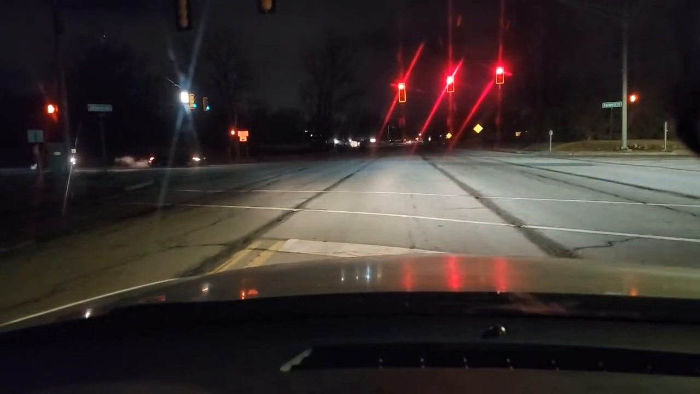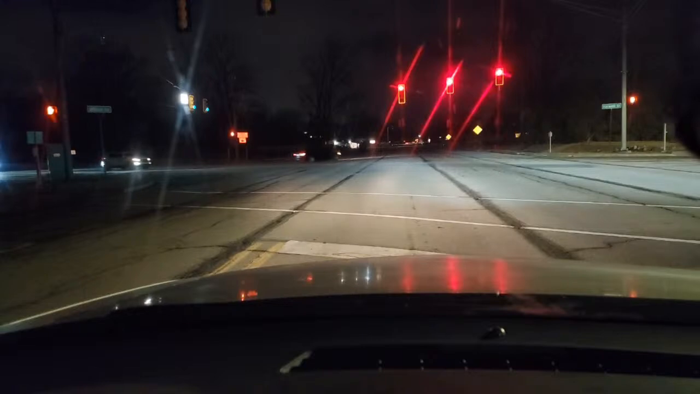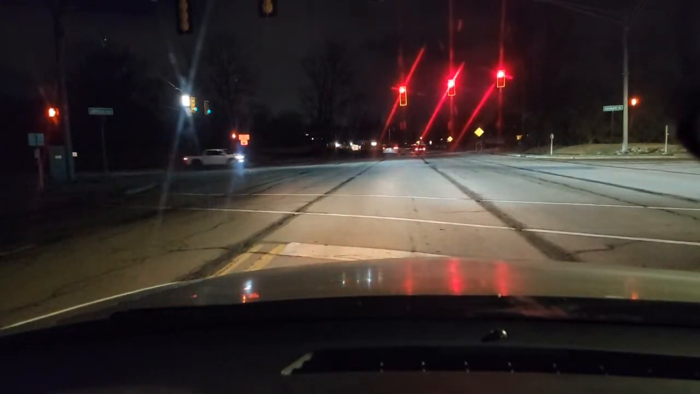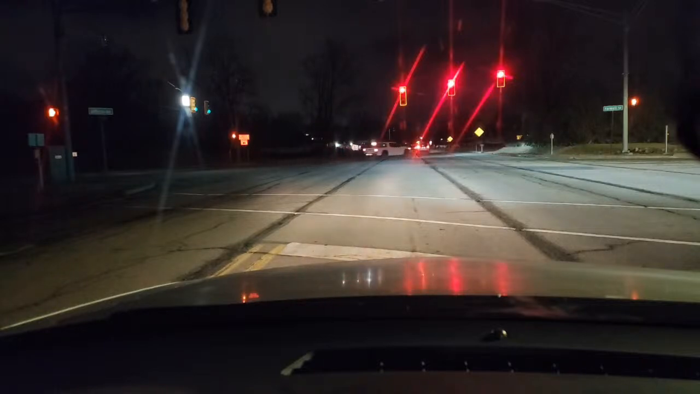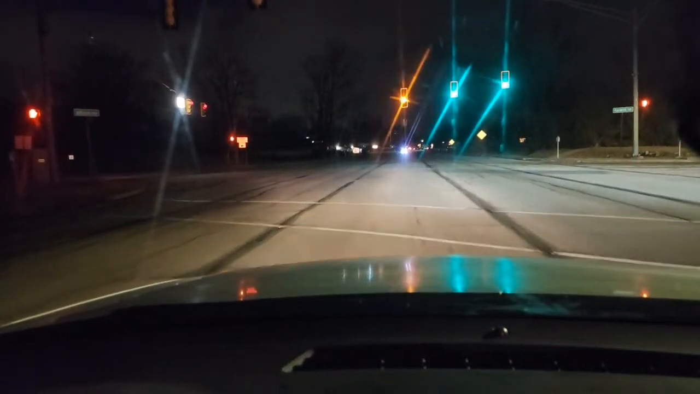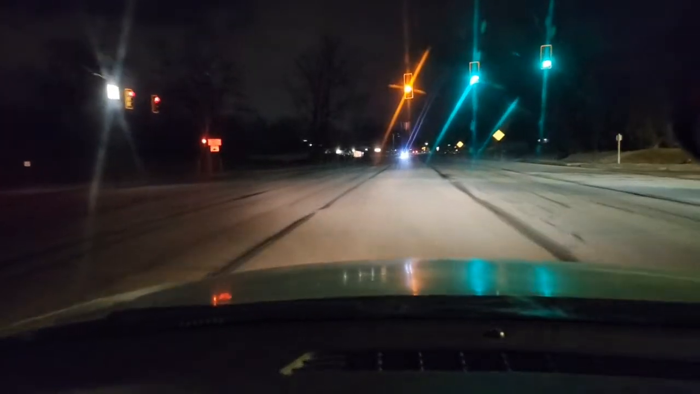You see the skinny line, that's the crosswalk. The big, thick white line is the stop bar. You should be able to see that. We have a solid red arrow. We cannot move. We have a blinking yellow. We're going to go up and we'll turn by the double yellow.